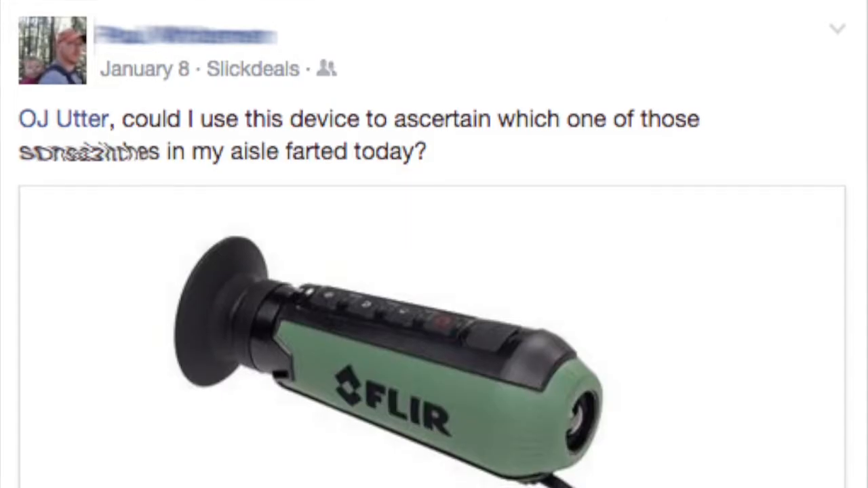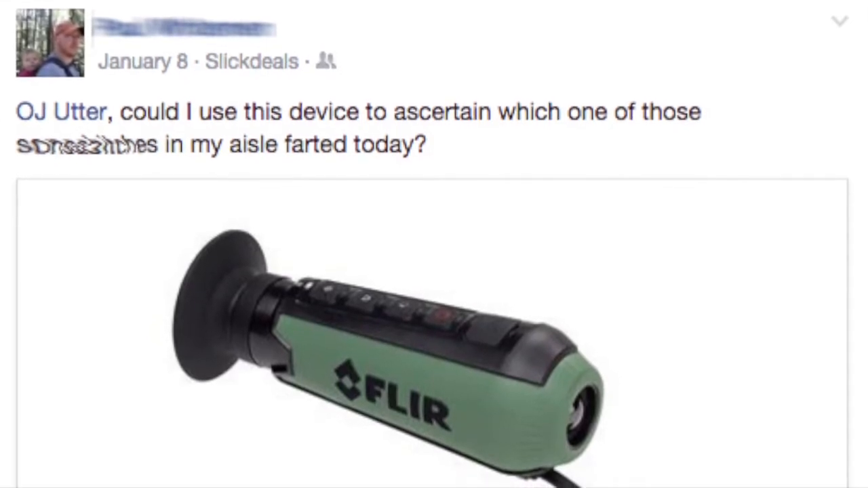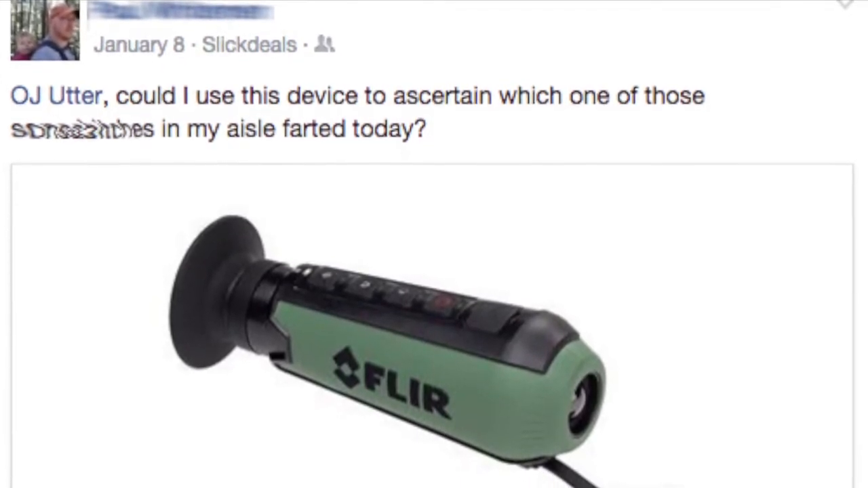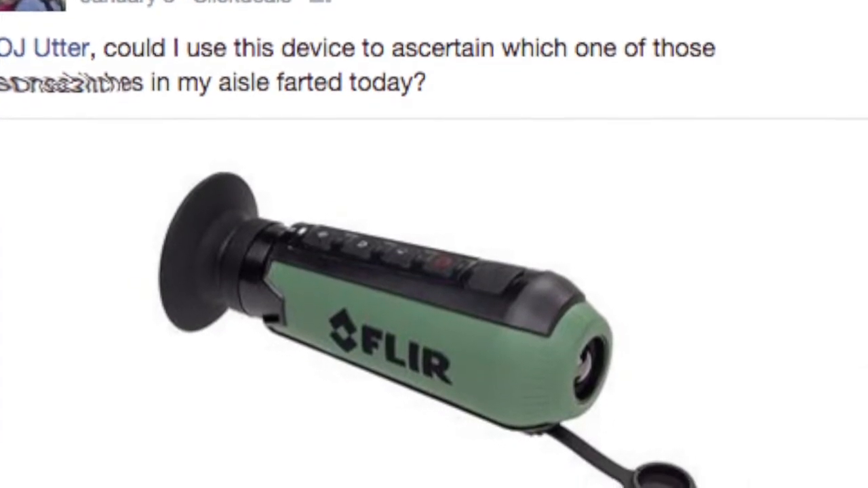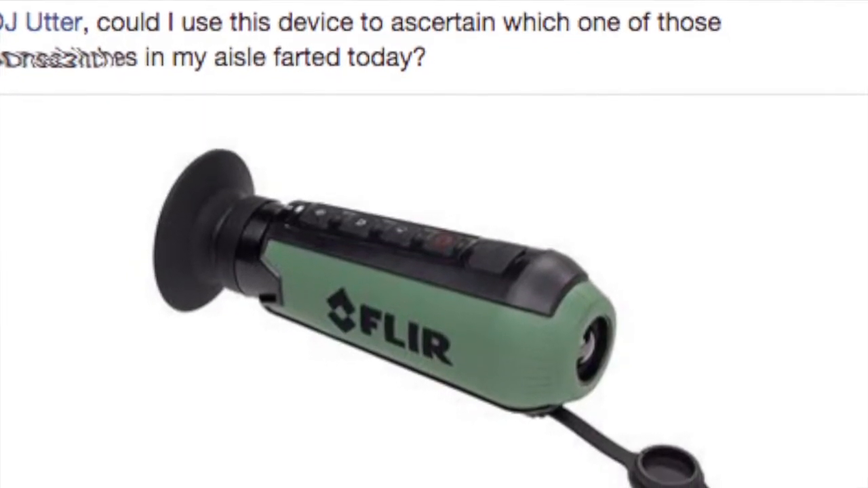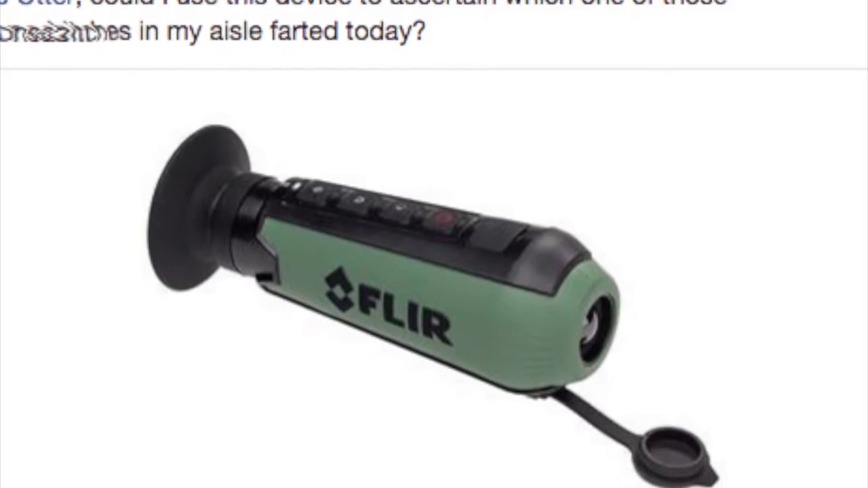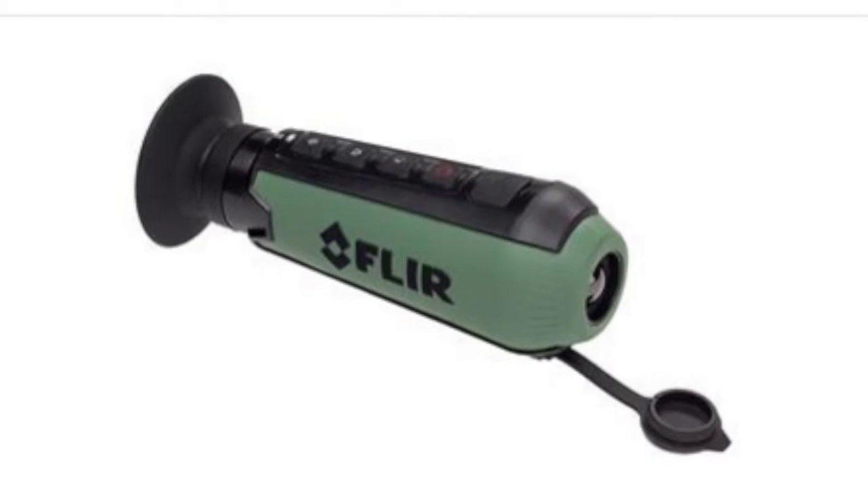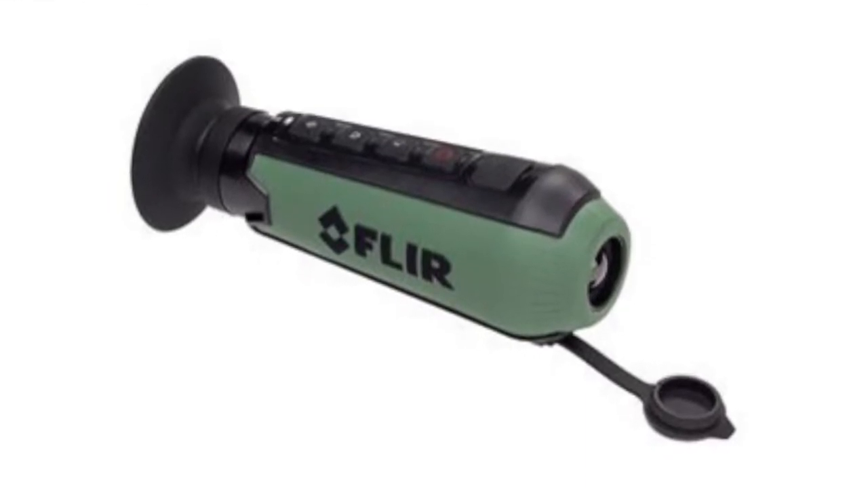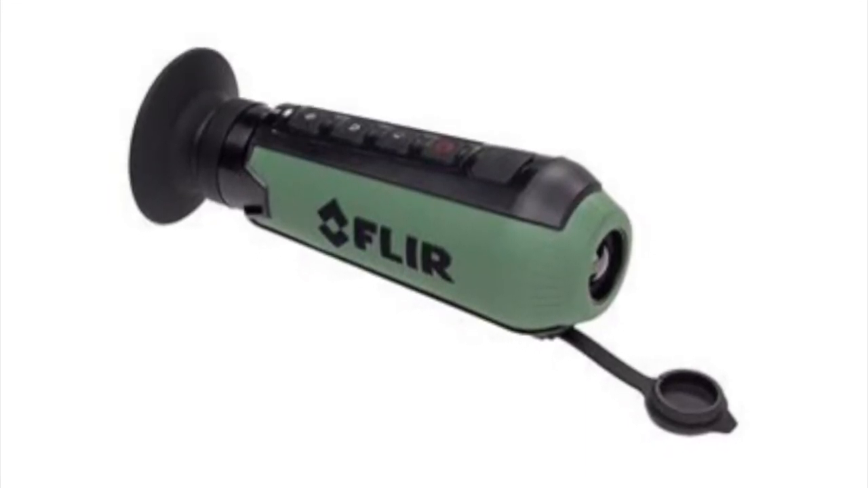A friend from the Marine Corps on Facebook asked me if he could buy a small little infrared camera to be able to help him determine who was stinking up the aisle at the grocery store he was in, which prompted us to look into the idea of using an infrared camera to see gases.